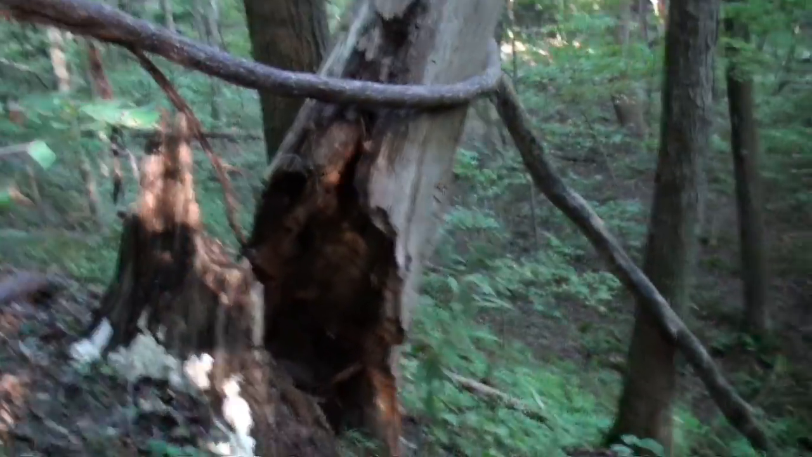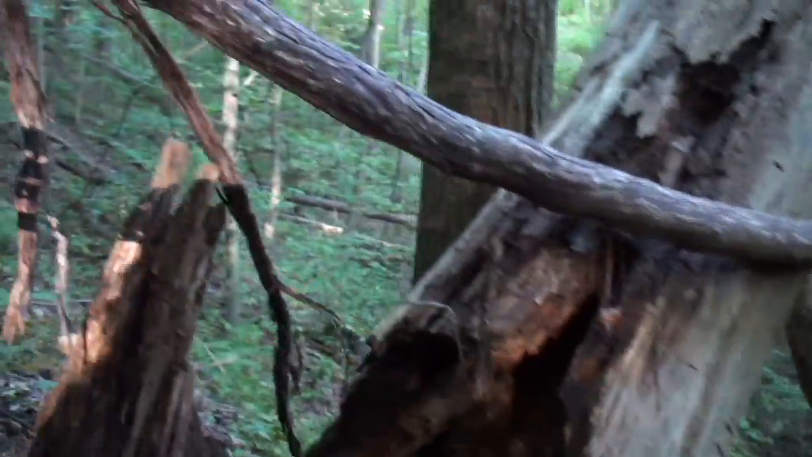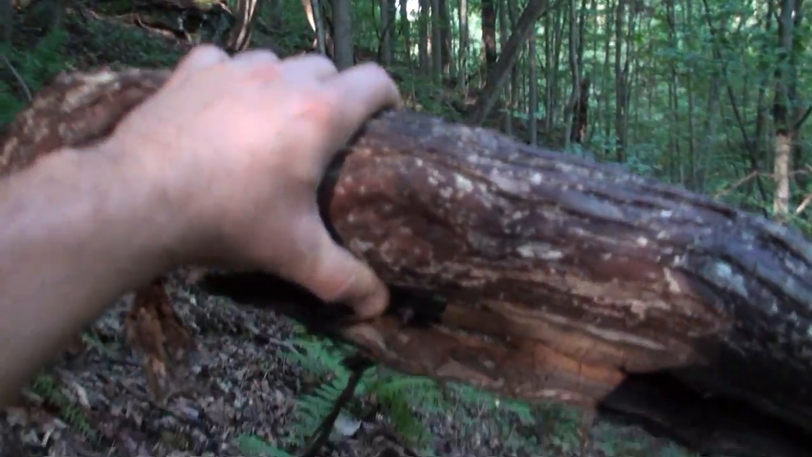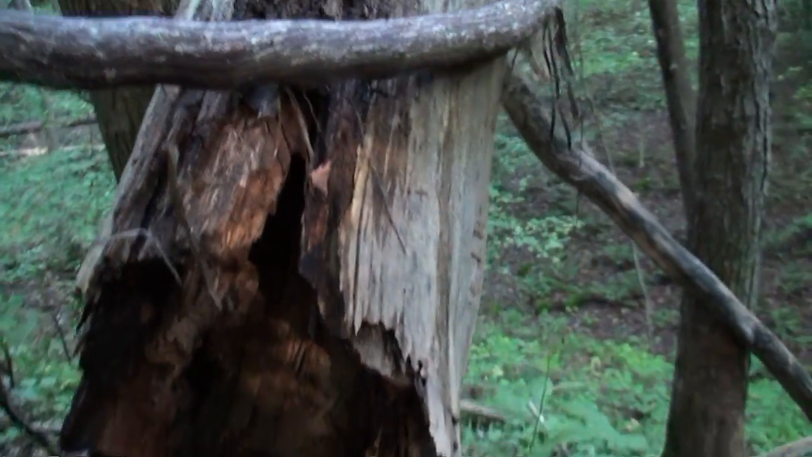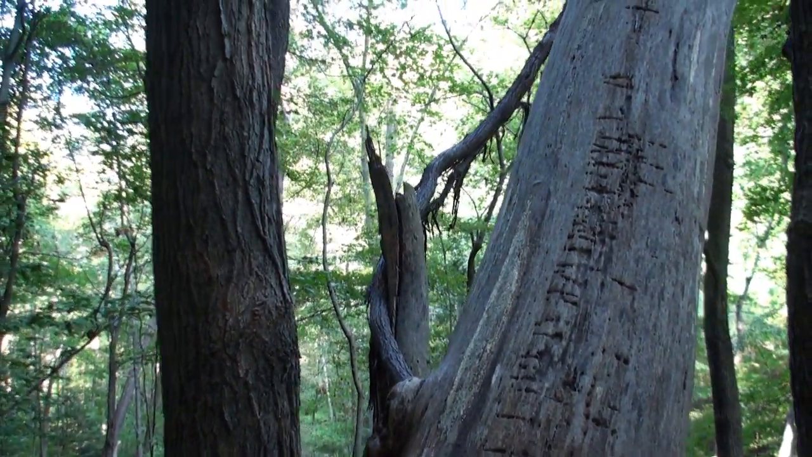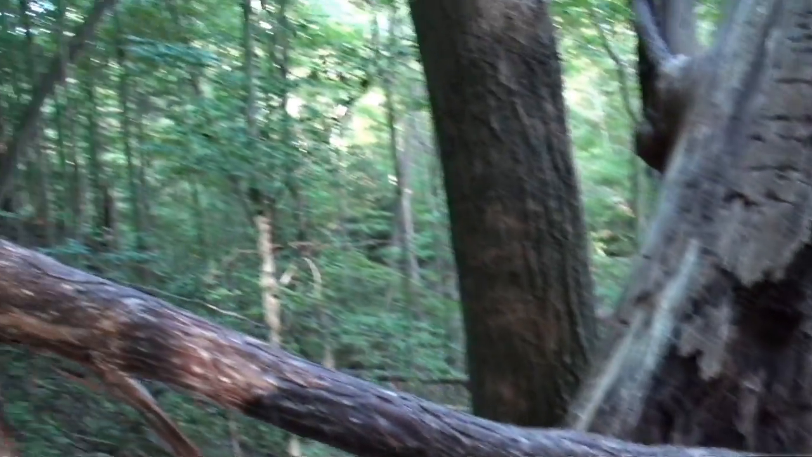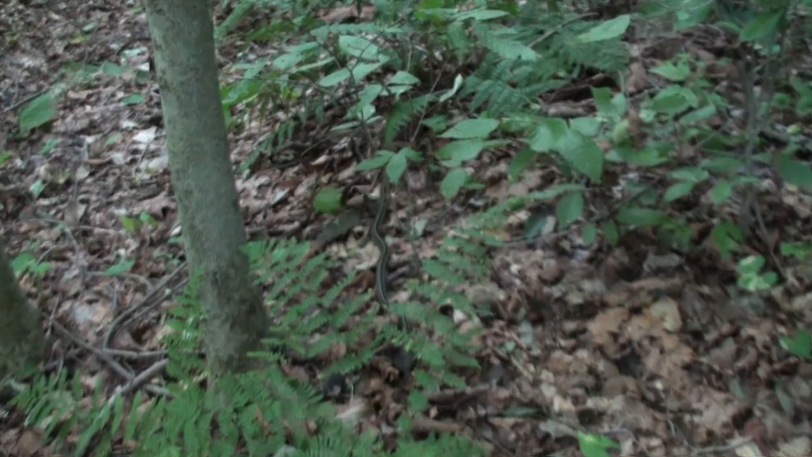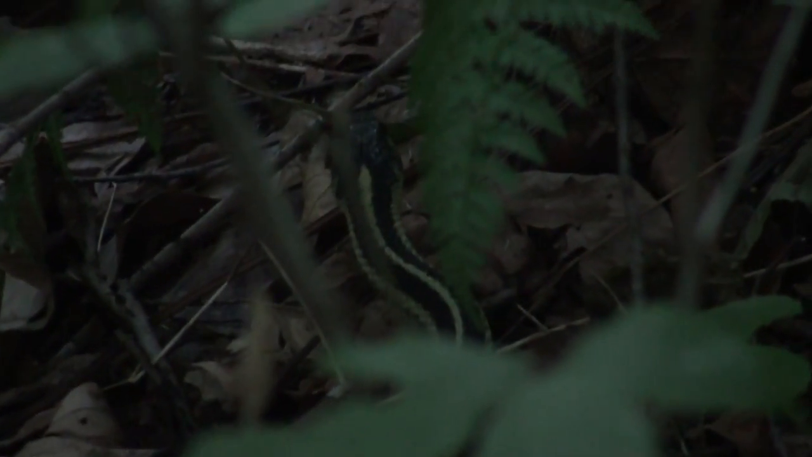Let me get over here. It's a little steep here. She's a thick one. Pretty cool. Wrapped around the tree. Awesome. I've been looking out for snakes, but it's a harmless garter.